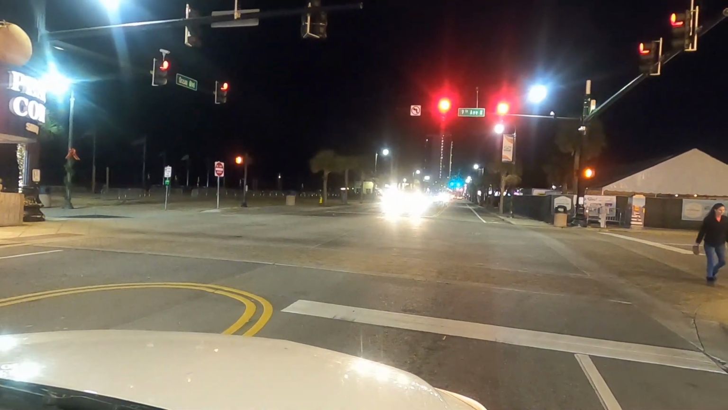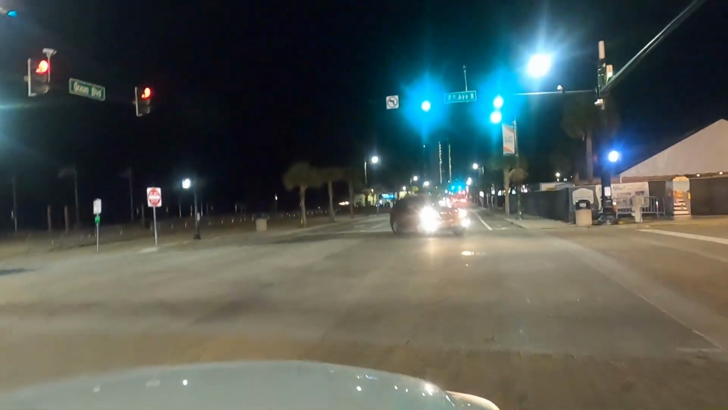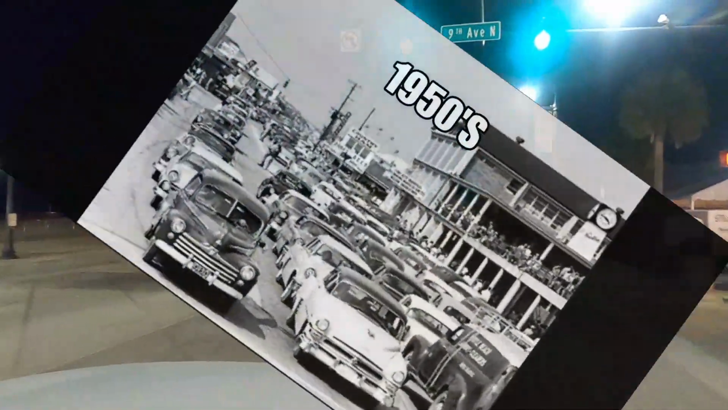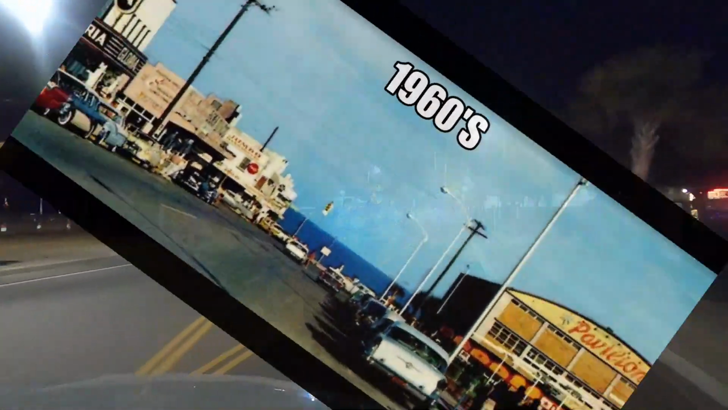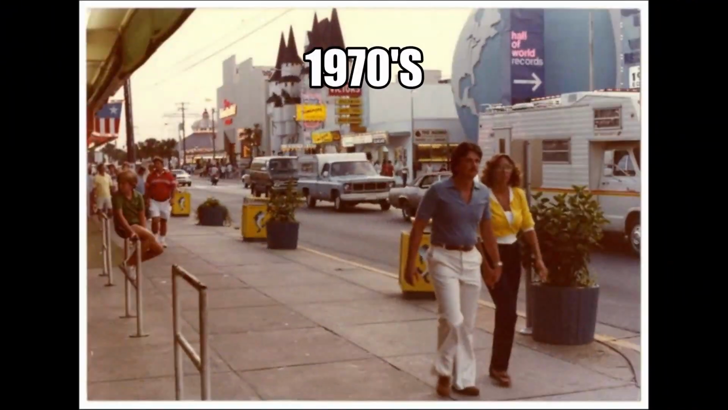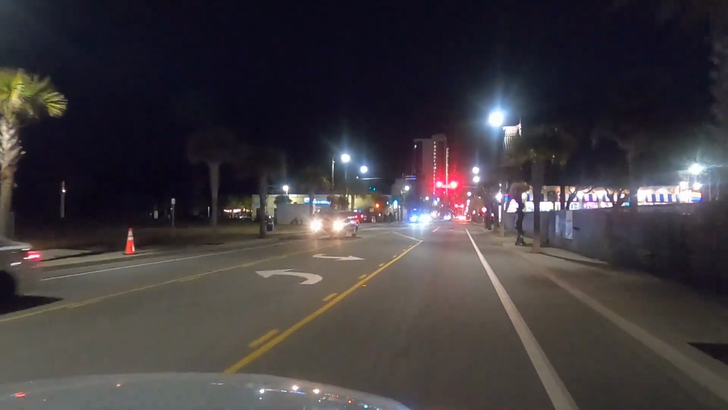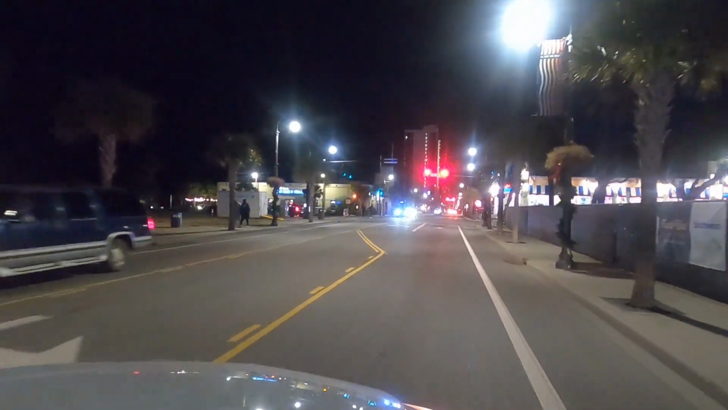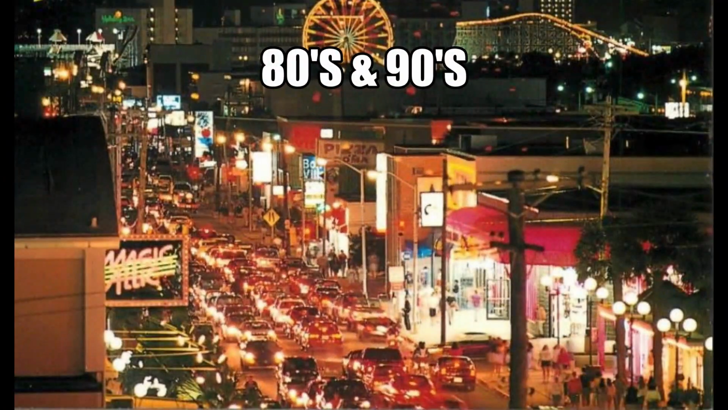Ocean Boulevard has been drawing people, especially teenagers, to the beach for decades. Your great-grandparents cruised here. Your grandparents cruised here. Your parents cruised here. And now you're cruising here. It may not be the same nowadays, but it's nice to remember the good times.